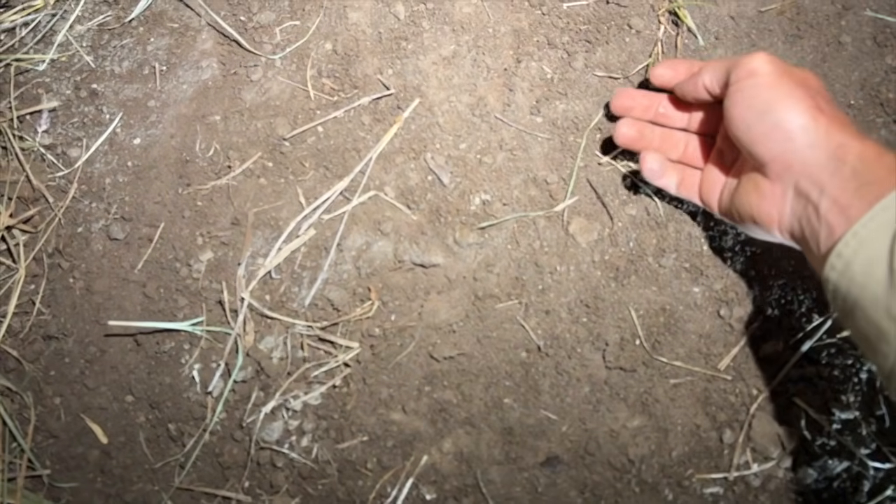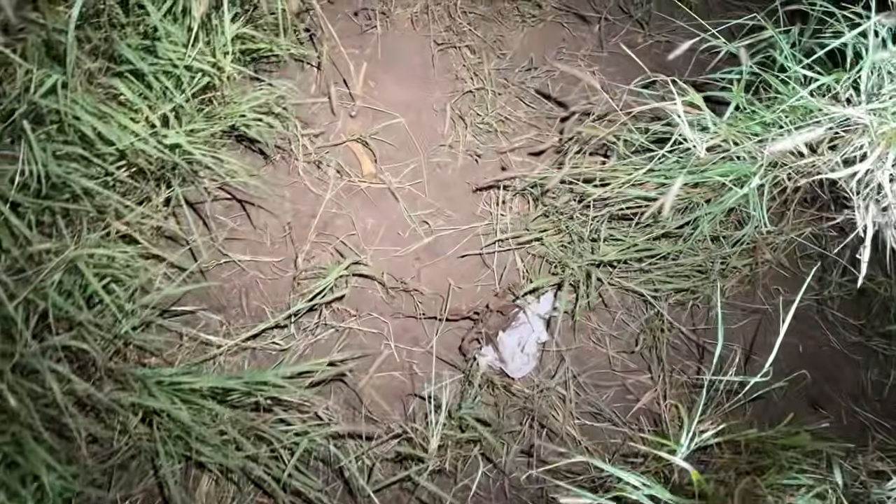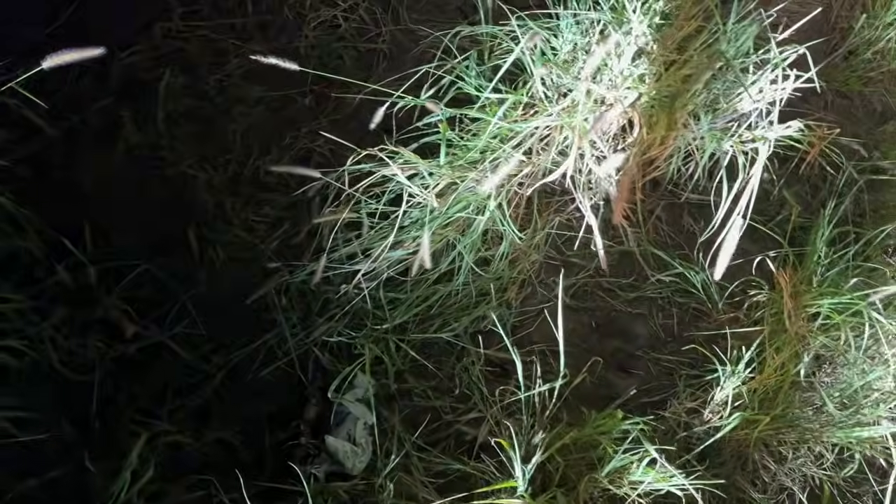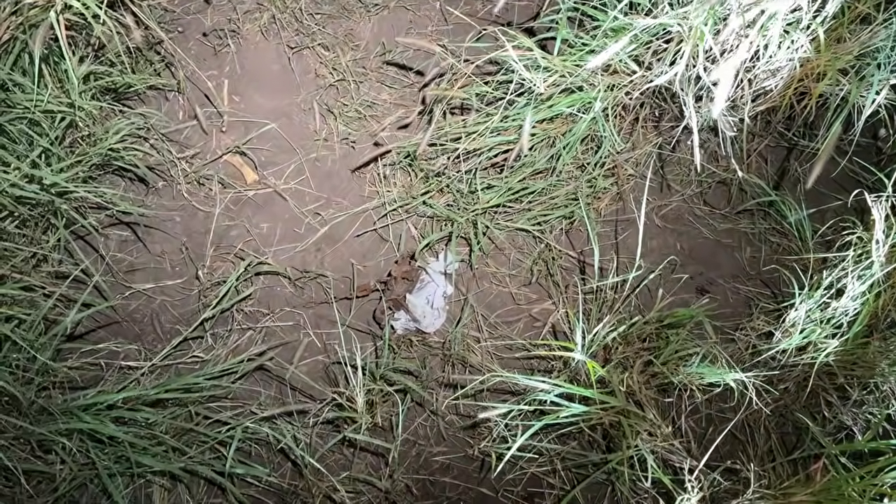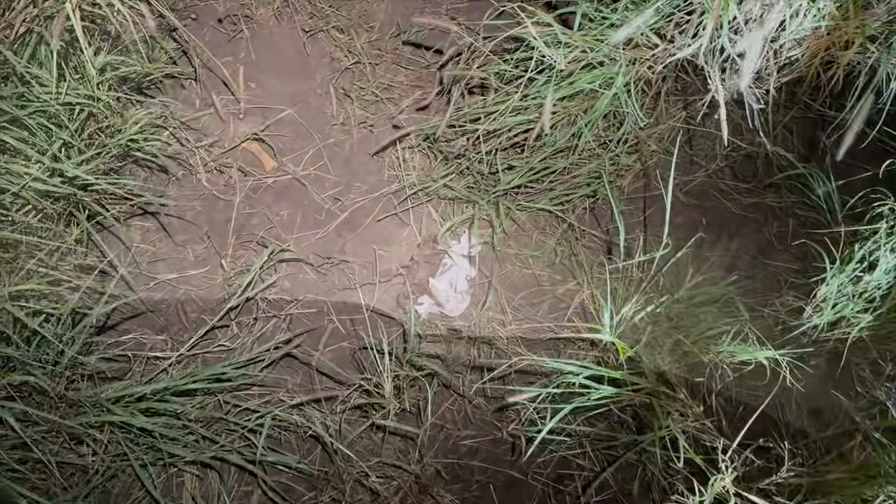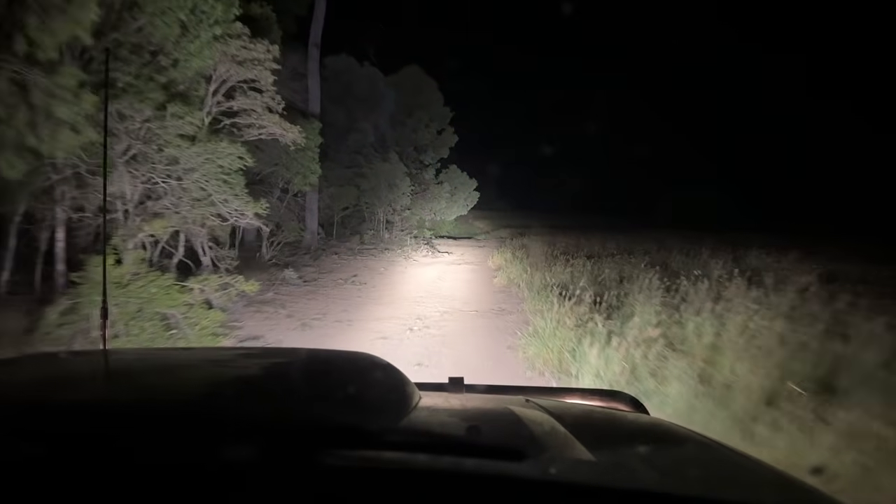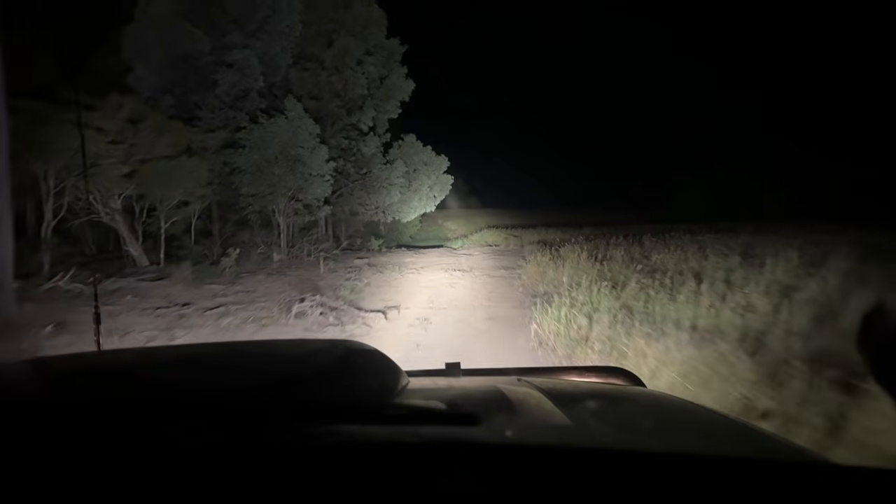Well, the cattle have stepped here. There's the trap in there, and they've stepped on this one and wrecked it, so I might quickly get it back in the ground in case dogs come back through tonight. Righto, so just put that other trap in the ground and just coming back up here to check these three.